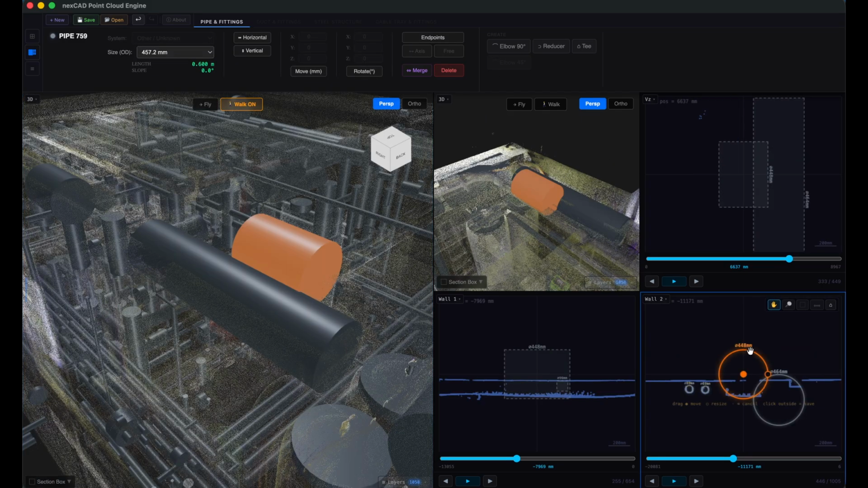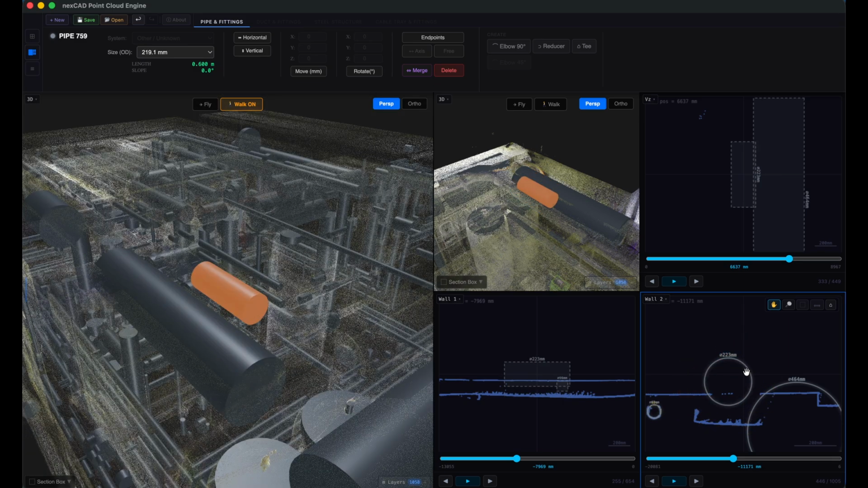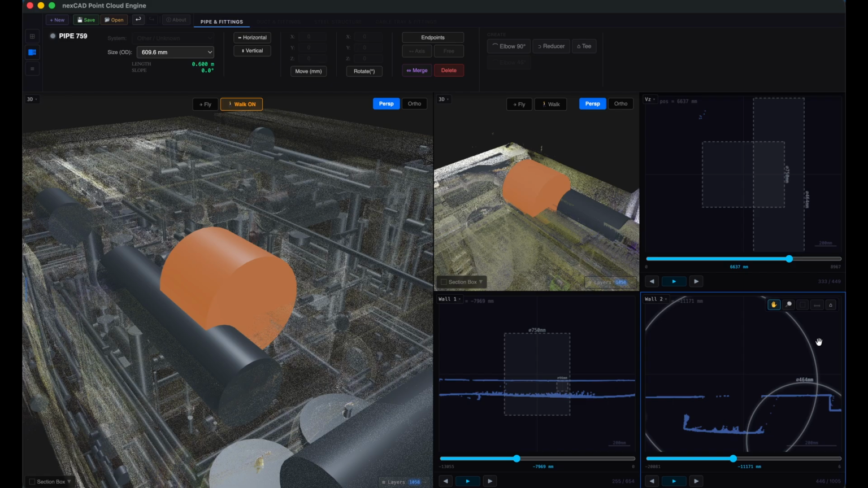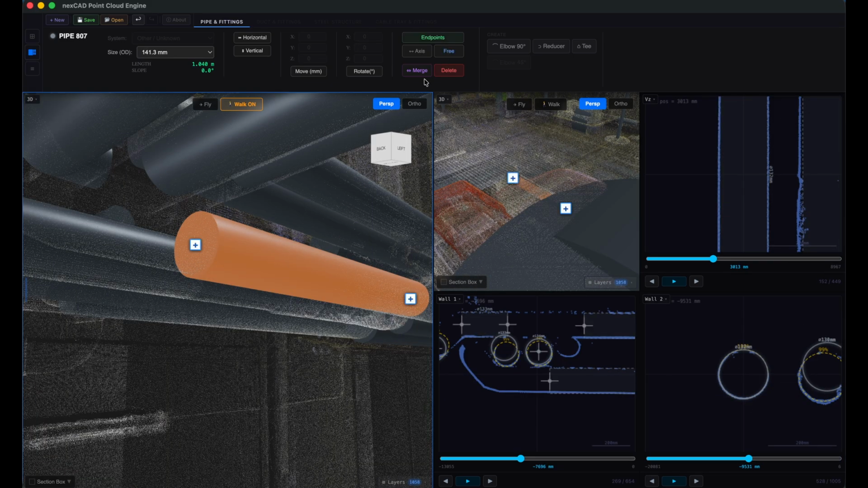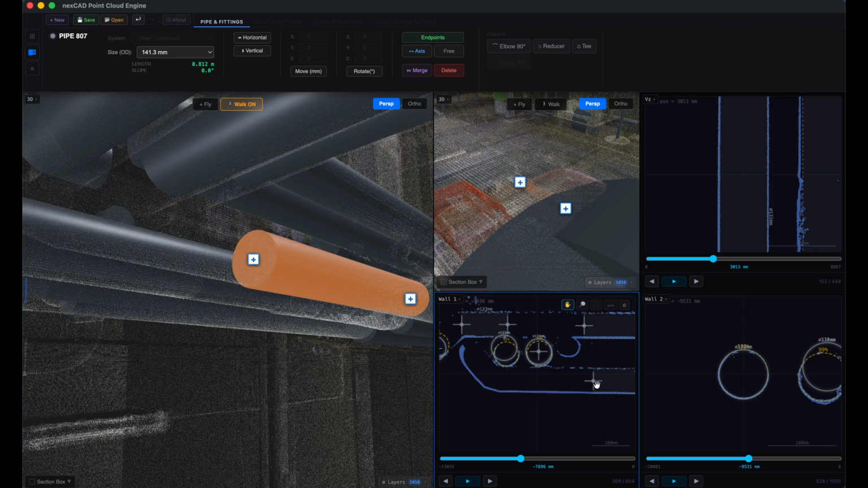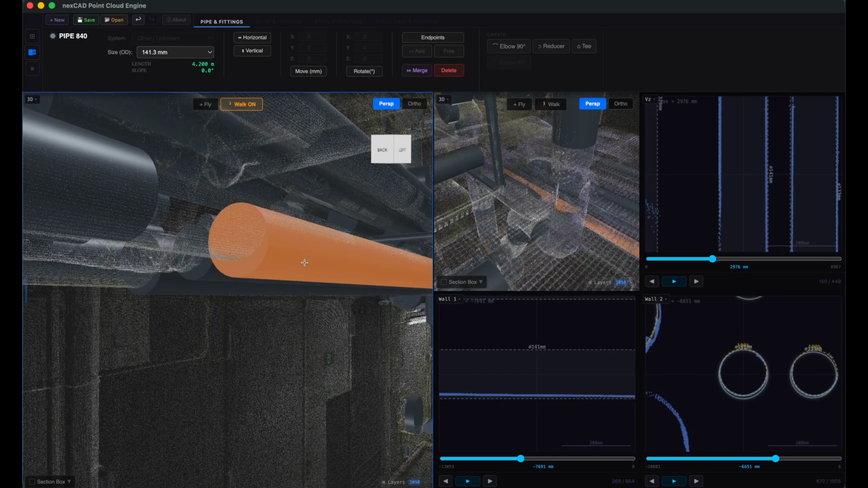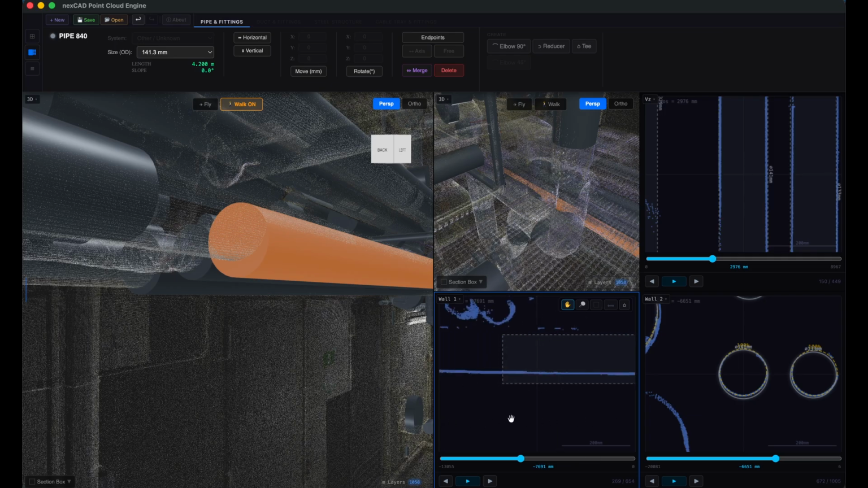You can adjust diameters too. Click a circle or a pipe, grab this little handle on the orange ring and size it. If a pipe doesn't sit right on the cloud, activate Endpoint and drag the end in 3D or 2D to fix its length or position. Endpoint has 2 modes. One keeps it on the same axis and just changes the length, and Free lets you move it anywhere, no axis constraint.